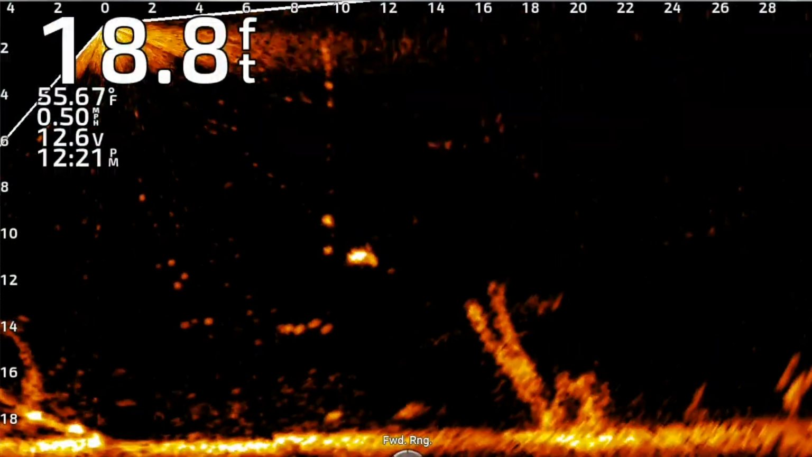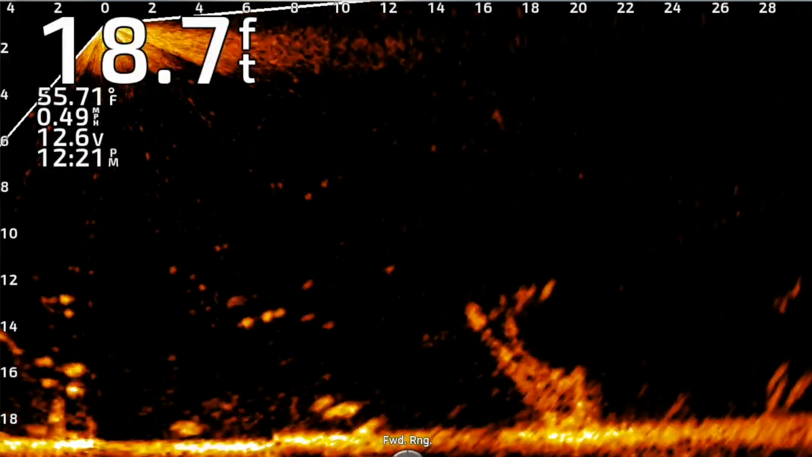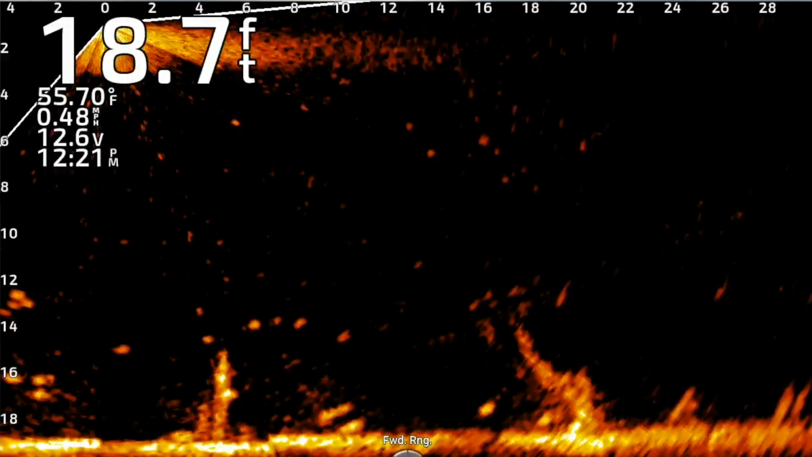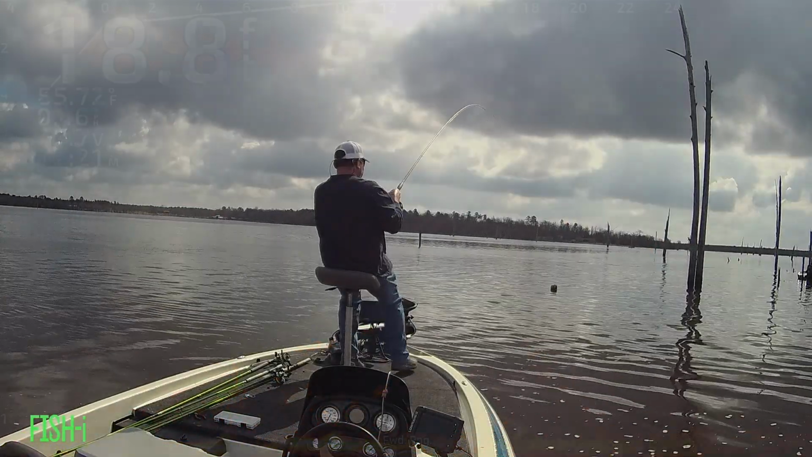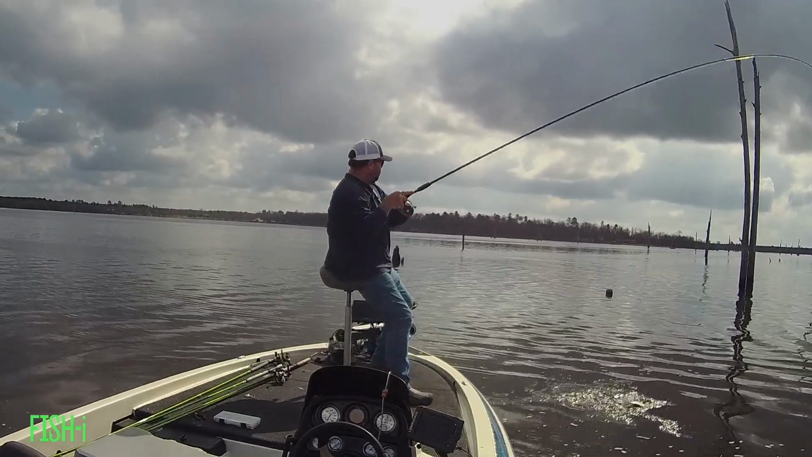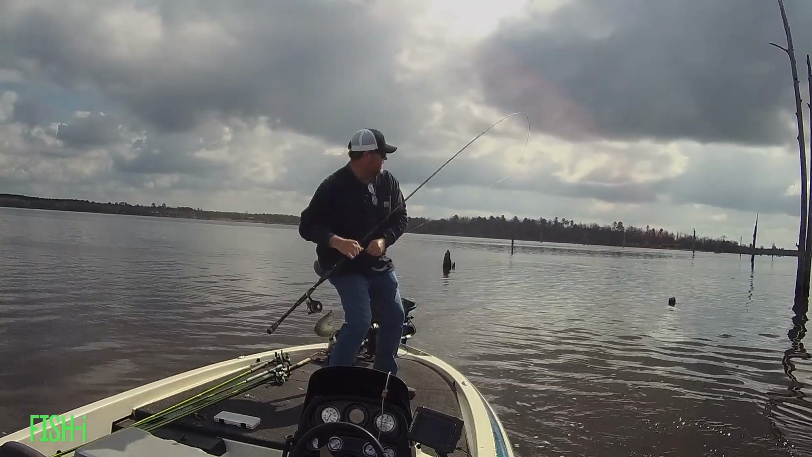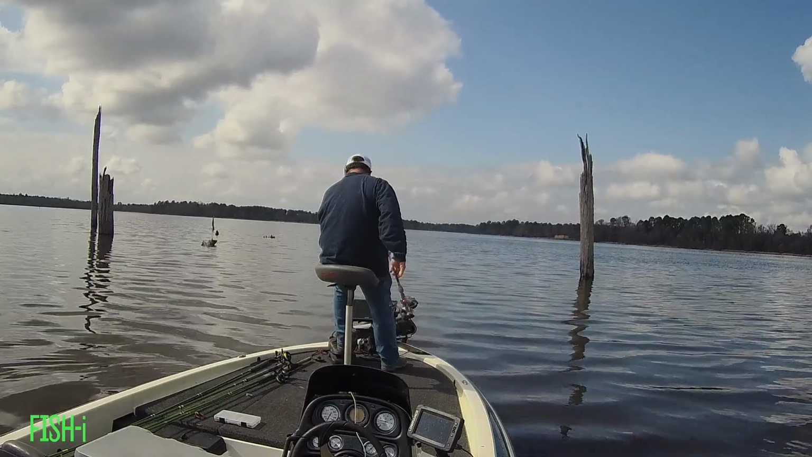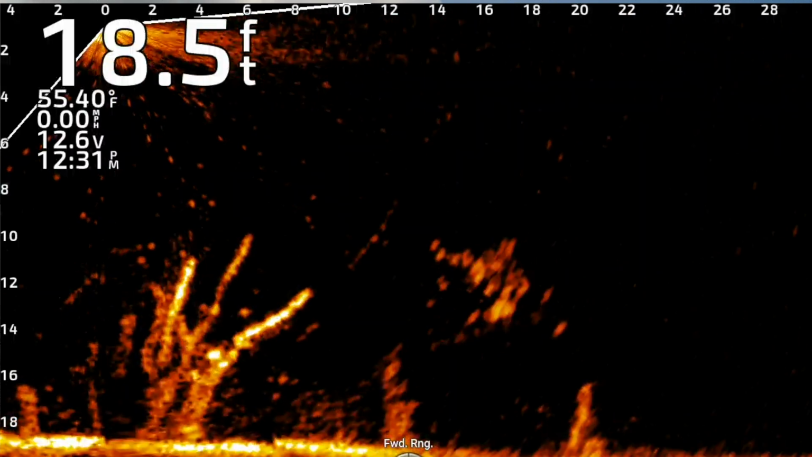I thought this swimmer might bite, but he went on by. Ended up dropping down to the bottom and catching one of those that was hanging out there. For this catch, I had to turn my 13-foot pole into a 6-footer, but you got to do what you got to do to make it happen.